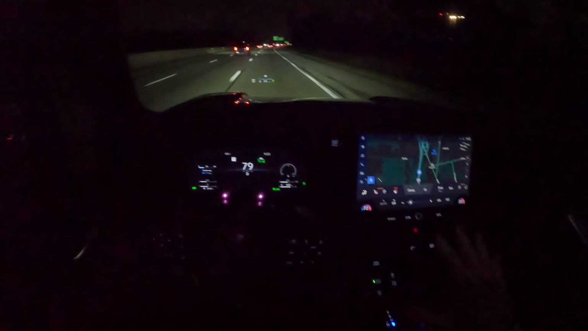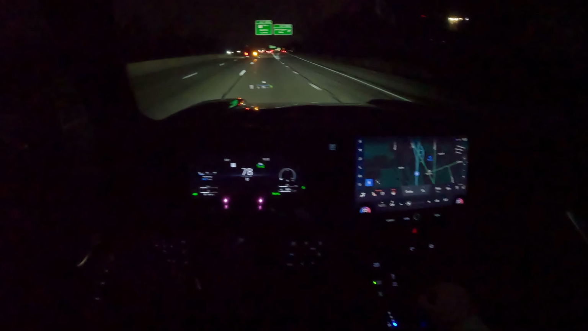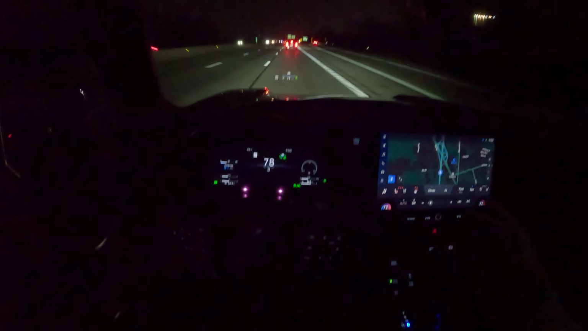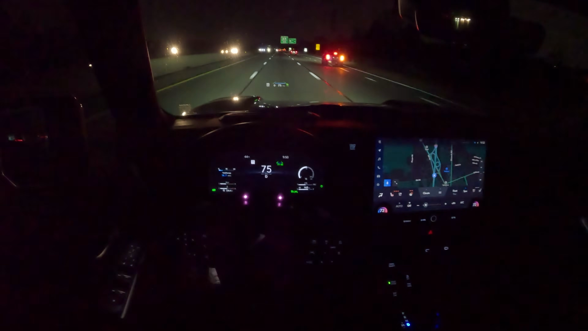And this has the base 10-speaker sound system. We don't have the Mark Levinson in this GX 550 Premium today. And also keep in mind, this is a prototype, so not necessarily the final tuning for our speakers, but I think that this 10-speaker sounds pretty dang good. So you have to let me know what you think.